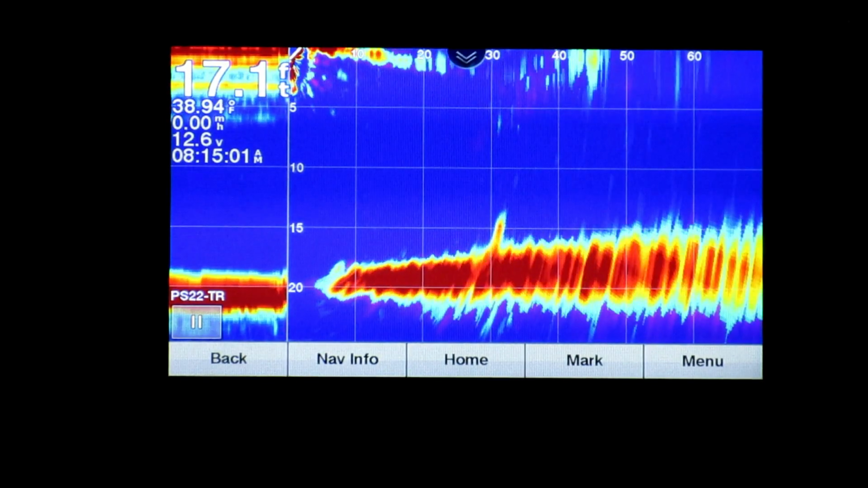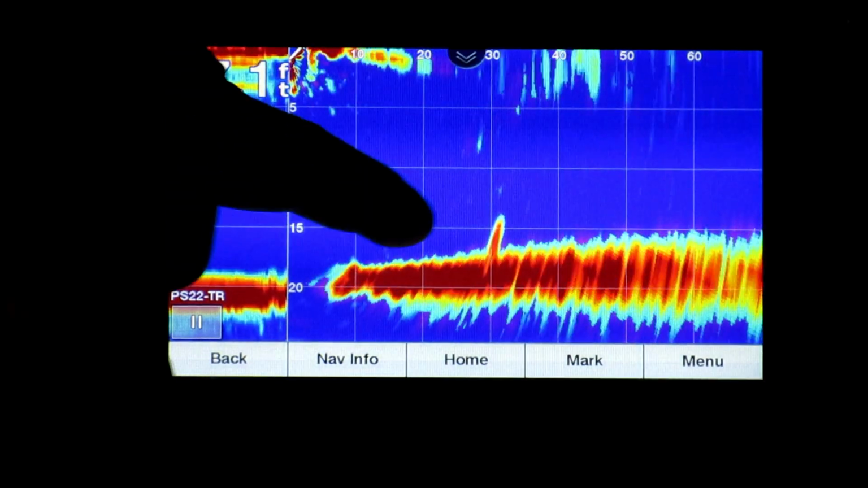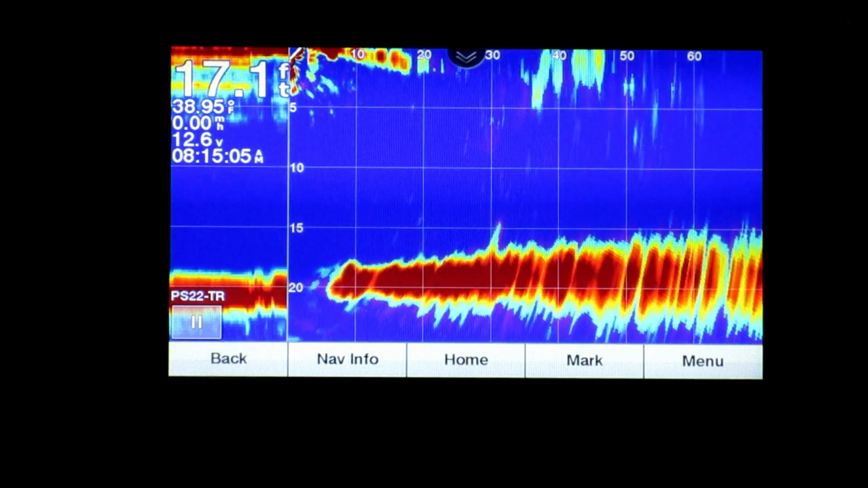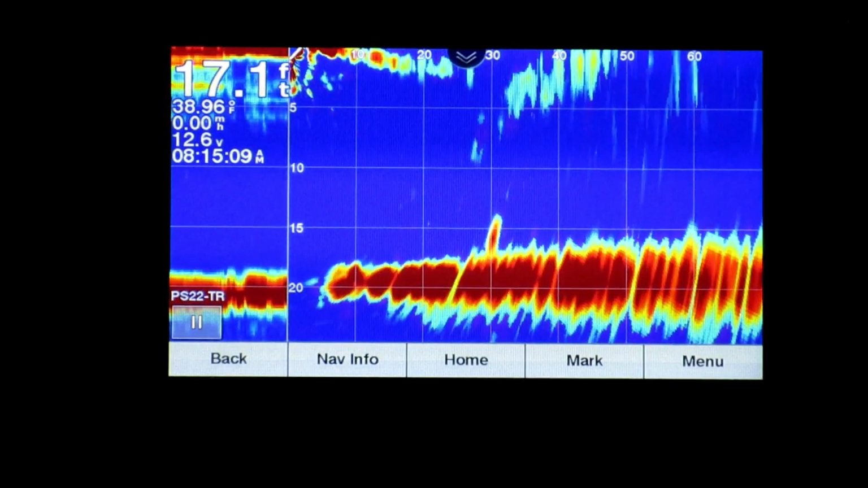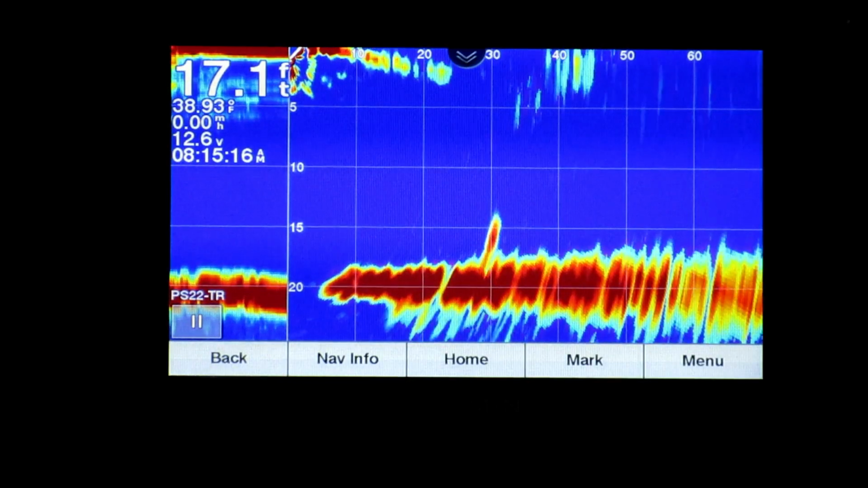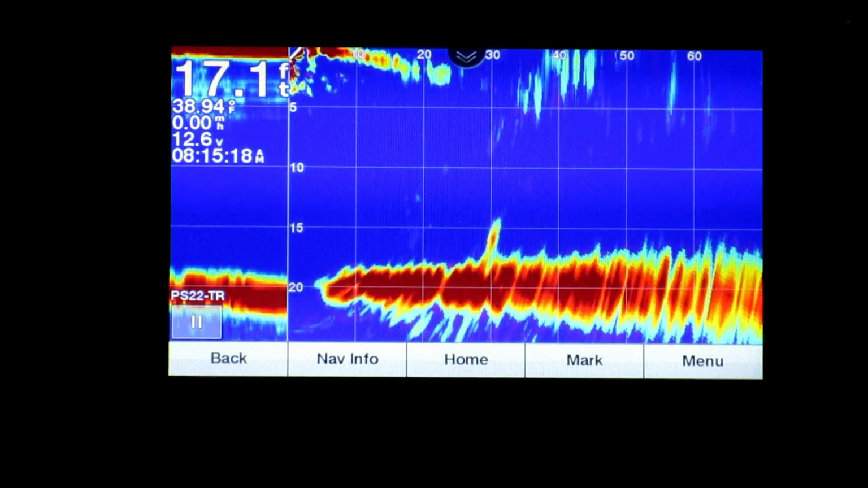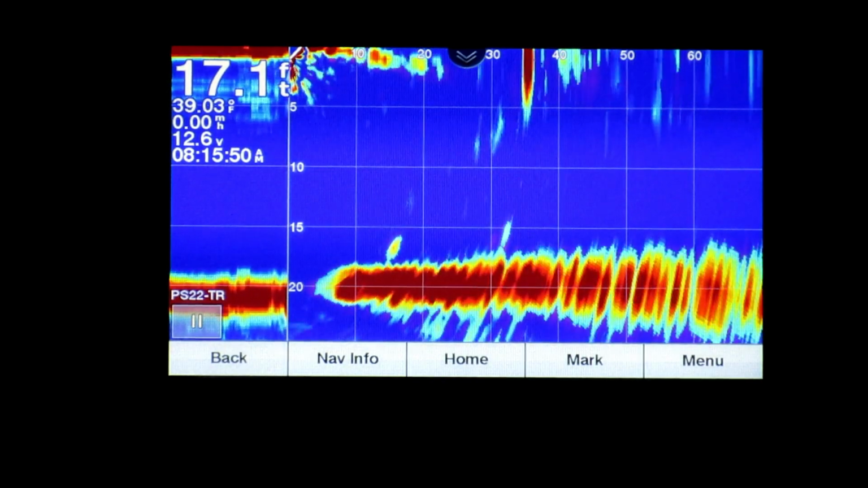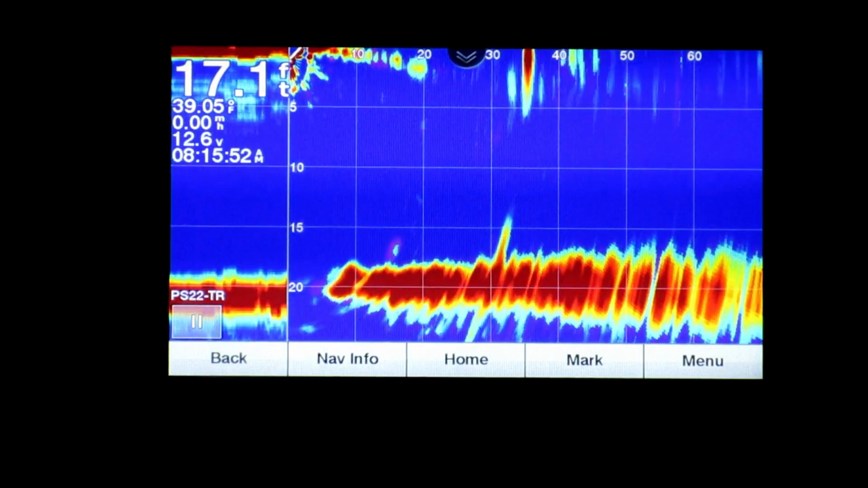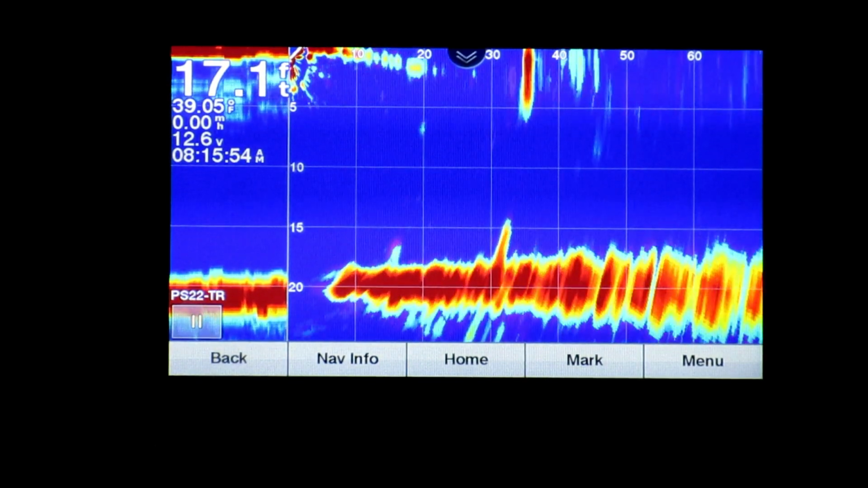So as I turn this thing around, oh, see what just showed up right there? Again, it could be some fish down there, could be an old tree stump. A lot of interpretation on these signals, but that is definitely something in the way of the sonar beam. So something's showing up. So as I keep scanning, oh, look at that. That is definitely a fish. You can see he's suspended off the bottom.